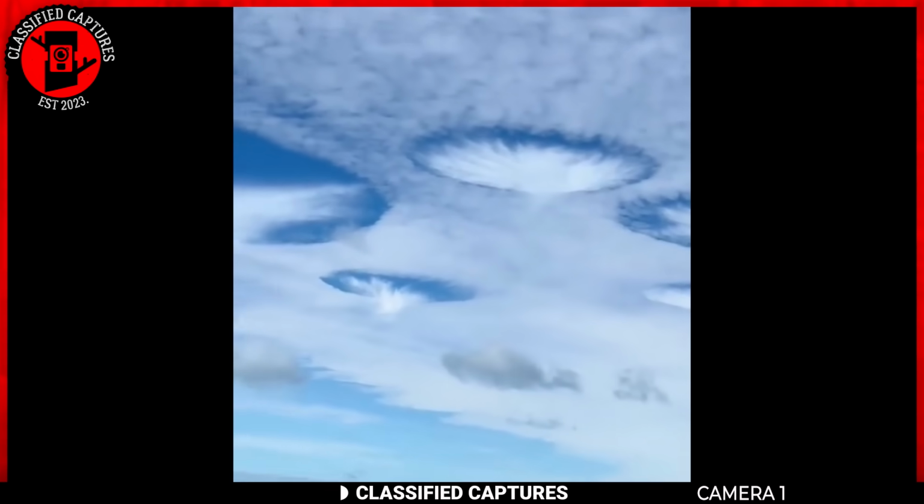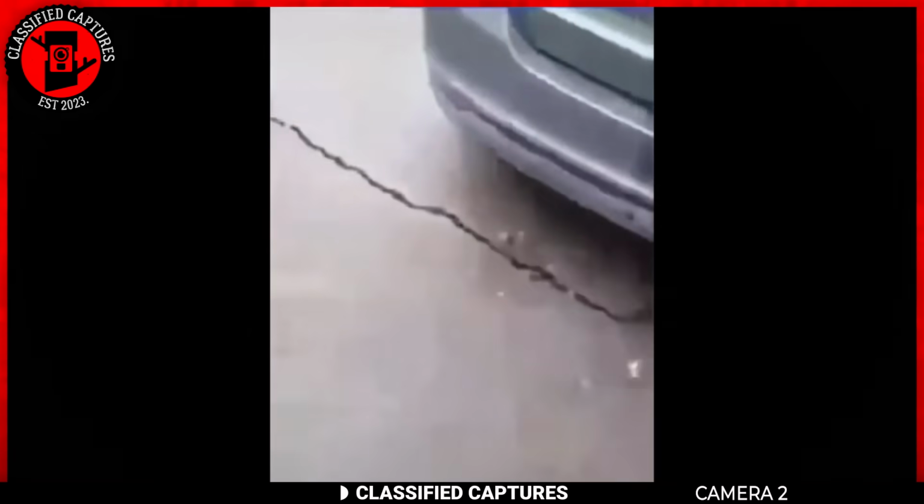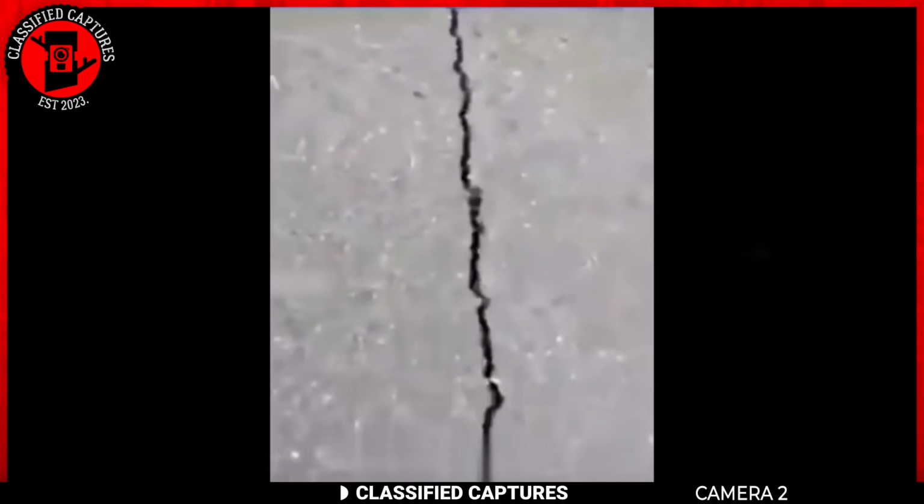It's like a missing puzzle piece or something. What is going on here? Look at these clouds. Next, we have an eerie sight from the streets of Turkey you don't see every day.